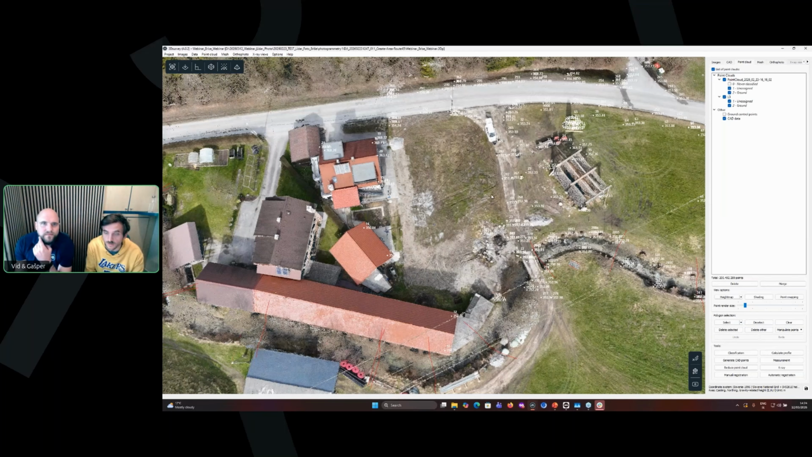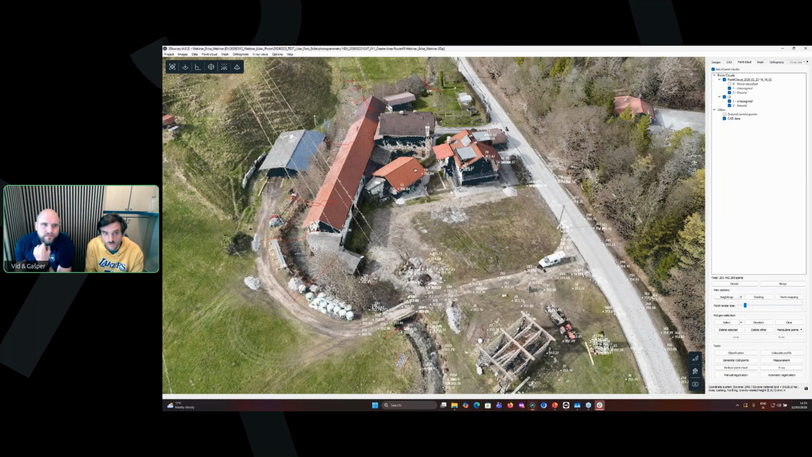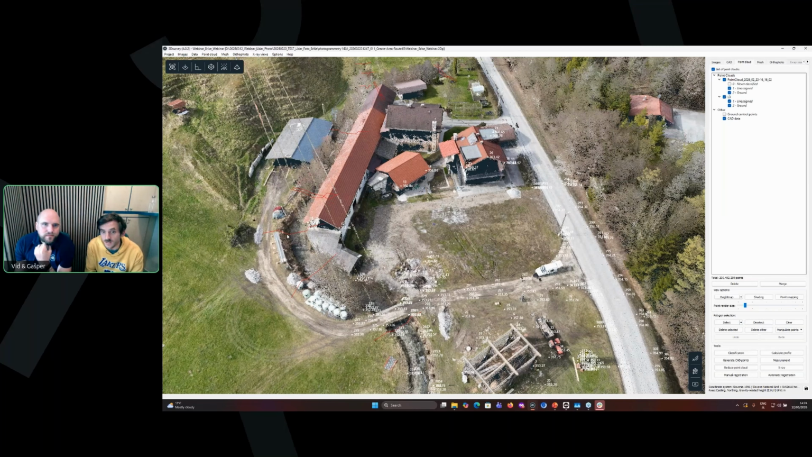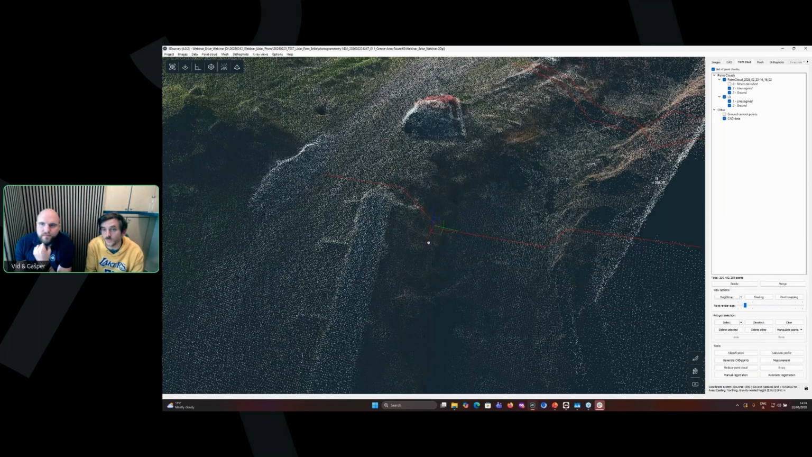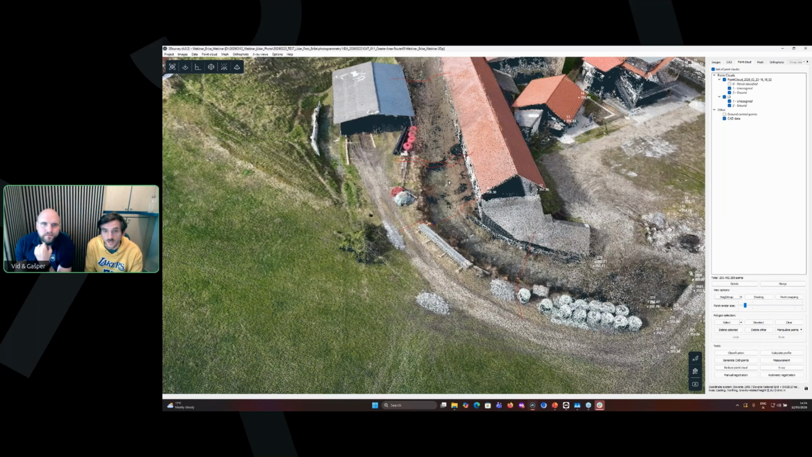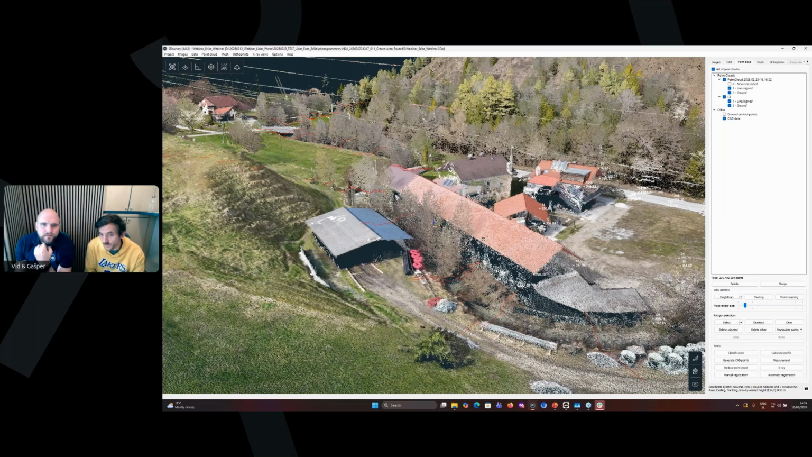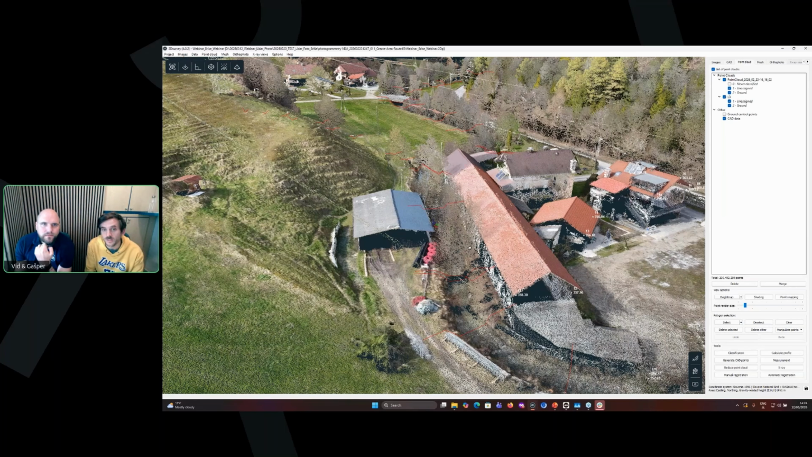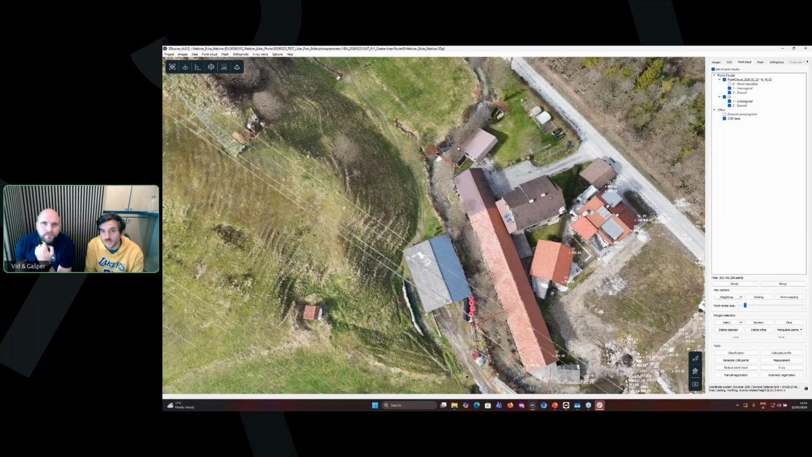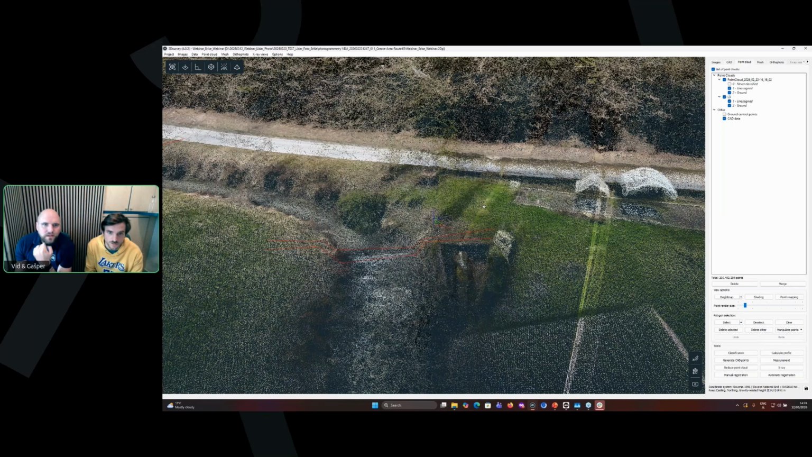But because we had winter and there are no leaves on the trees, we also get good results with photogrammetry, which is nice to see. And sometimes, if you don't have so much vegetation, or a field like here, you can also try photogrammetry, and it seems okay.